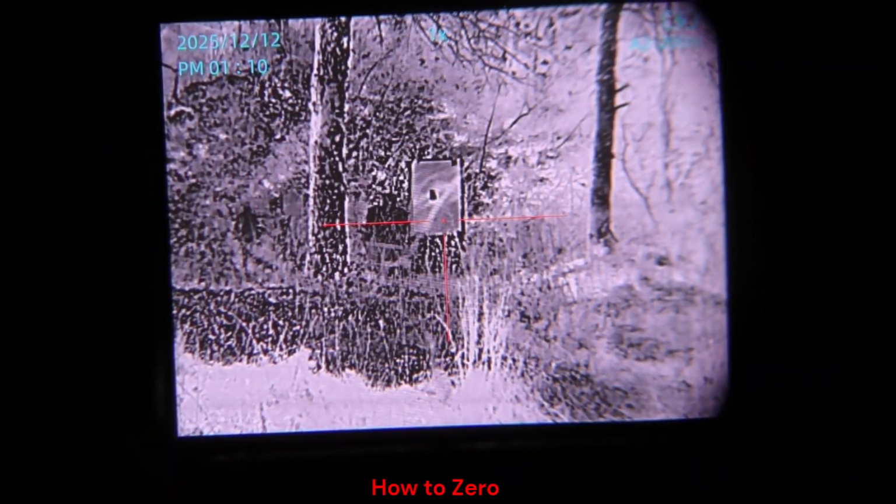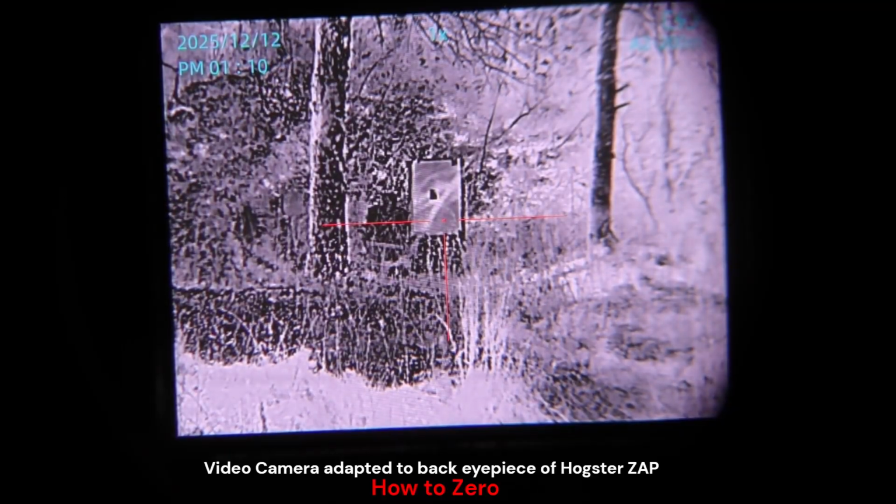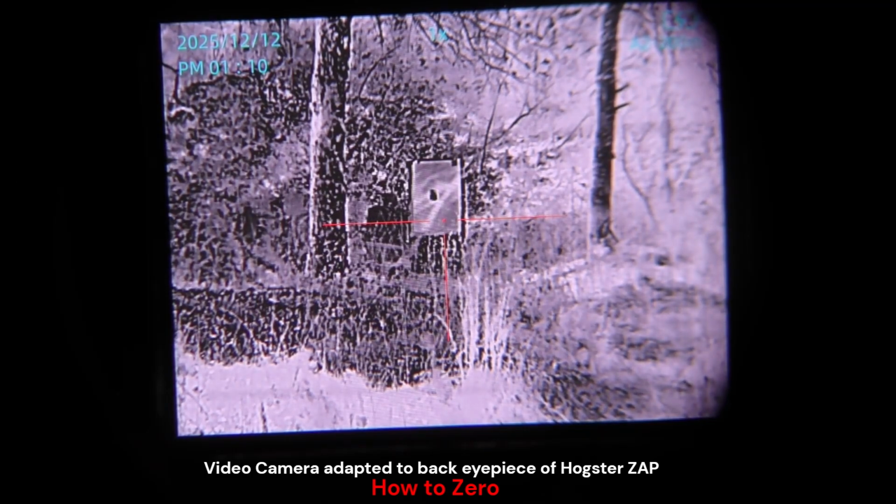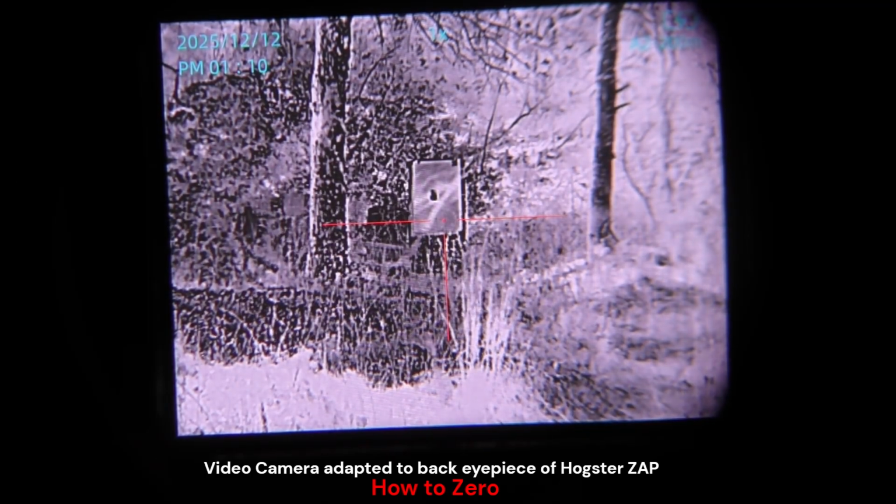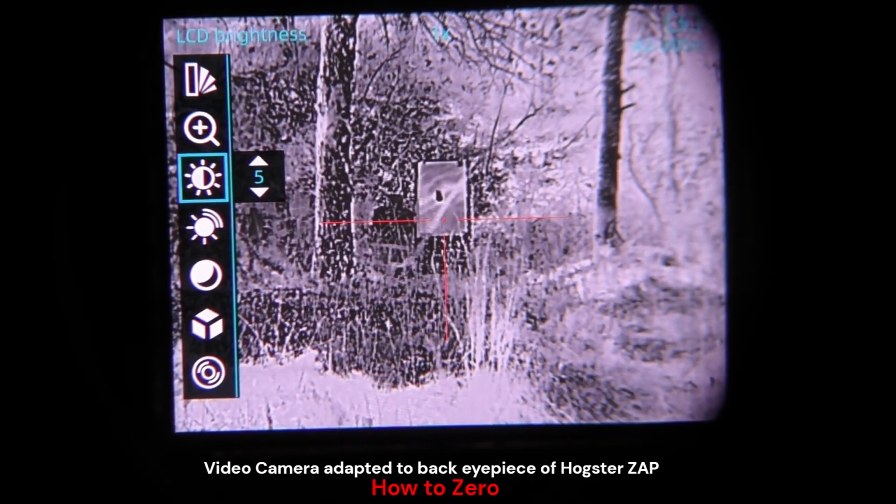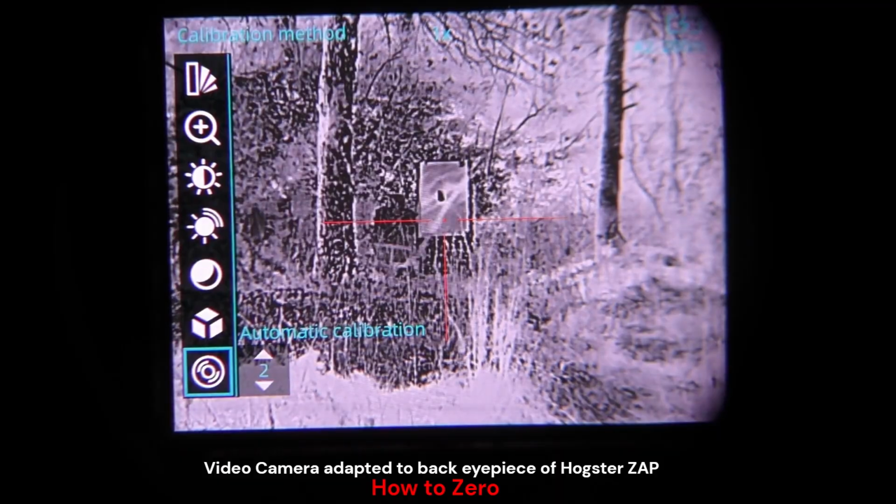Alright, there's our target board placed at 50 yards. I'll enter the menu again. I'm not recording using the onboard video because it does not show the menus in the recorded video output. So in order to zero the Hogster ZAP, you go to page 2 of the menu,